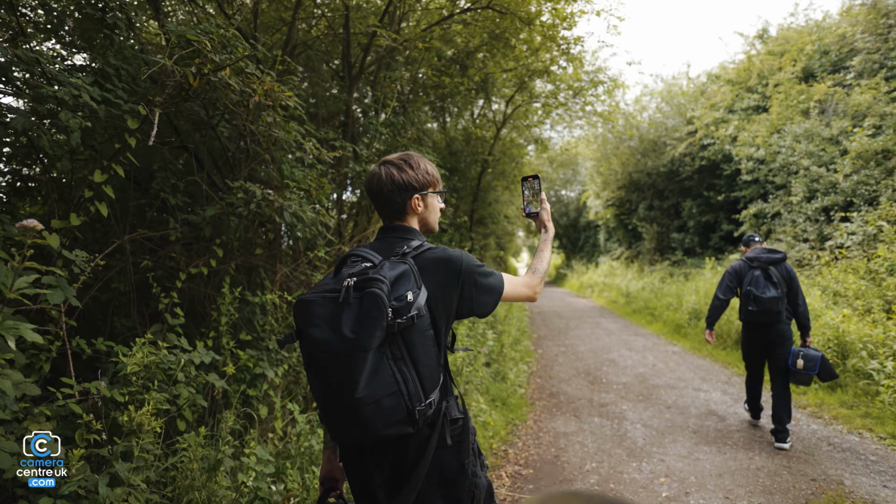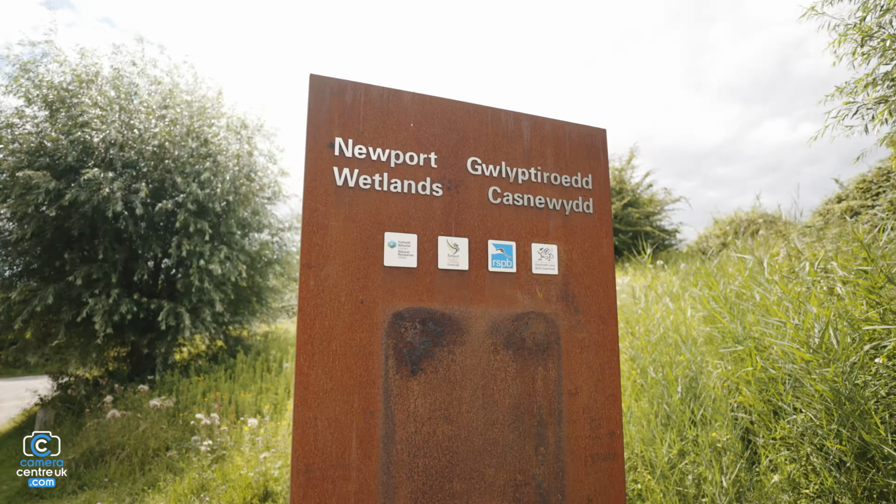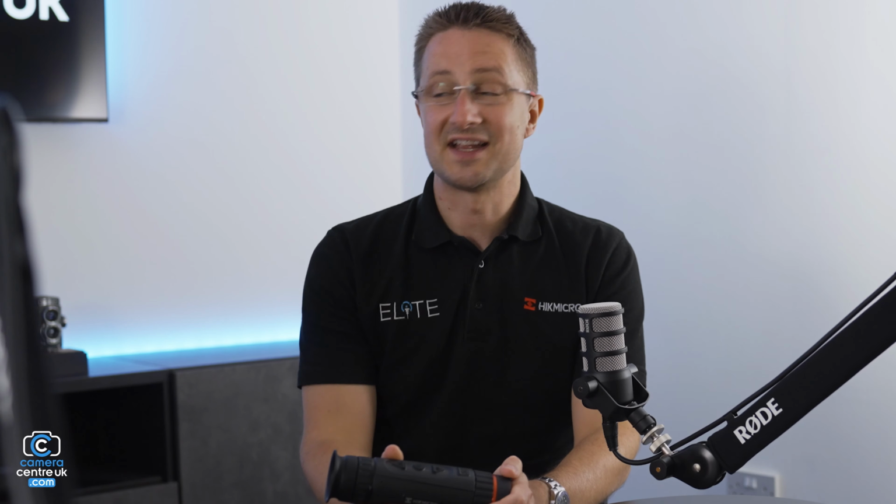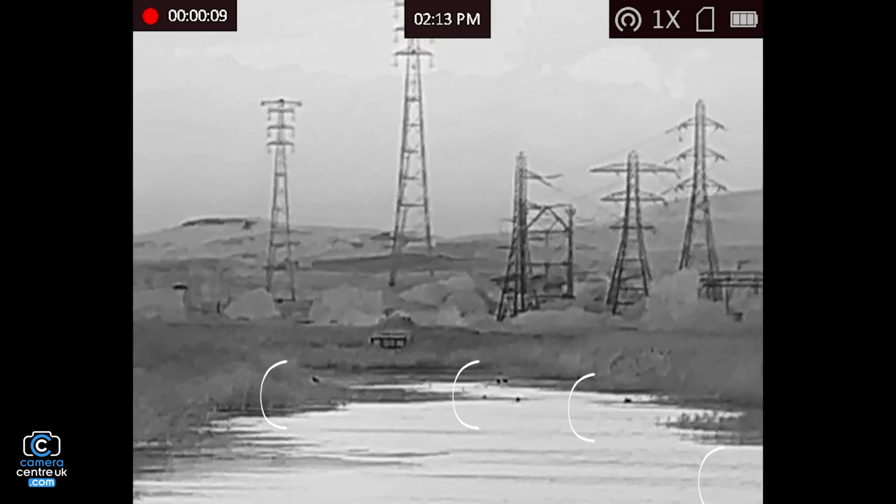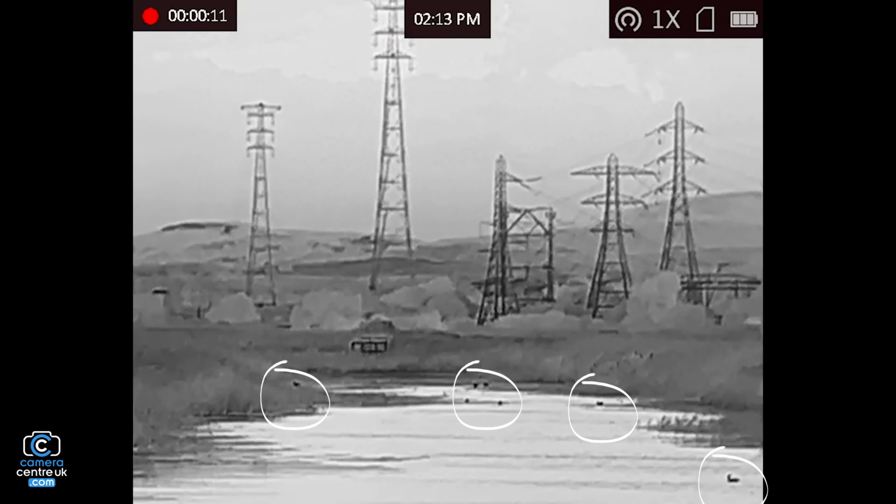I haven't told you anything about this yet. We're taking this down the wetlands. Can you think of any challenges? This is actually something we're going to set up at a show, is actually, what are you missing? Yeah. So look at the scene, count the birds. Yeah. And then look through the thermal and have another count. Yeah. And just see how many you're missing.